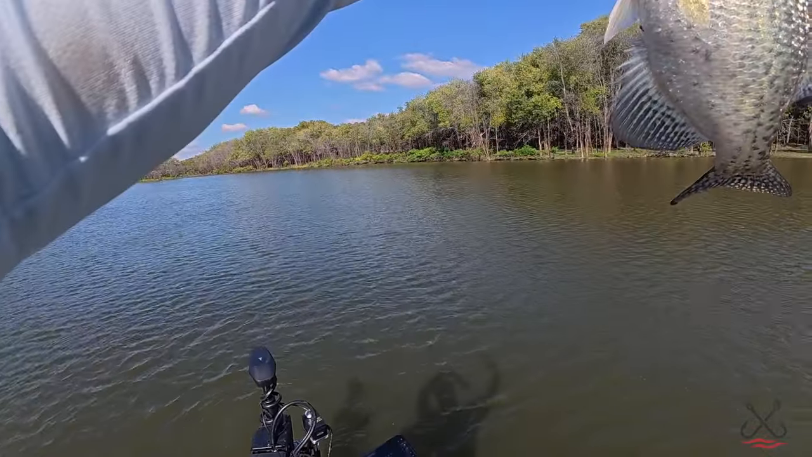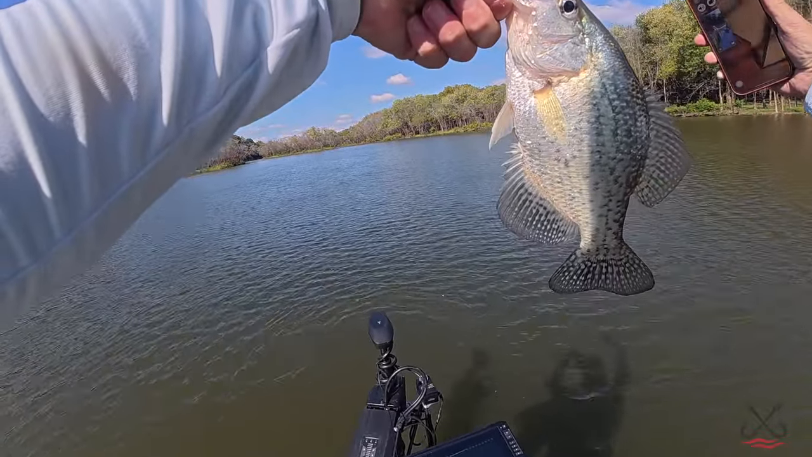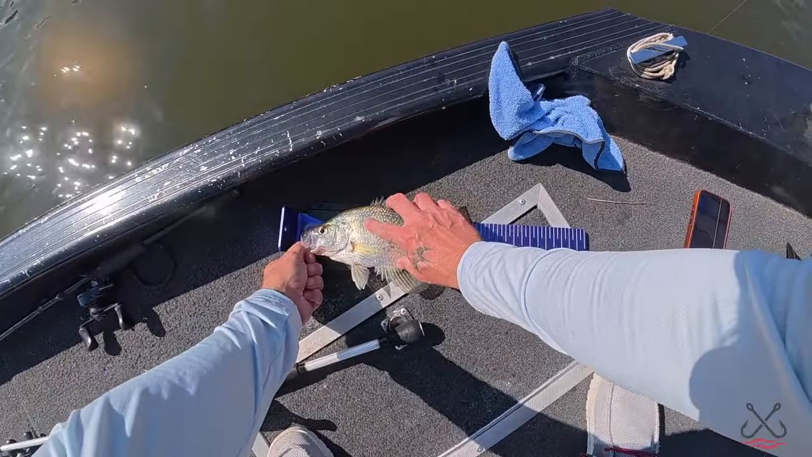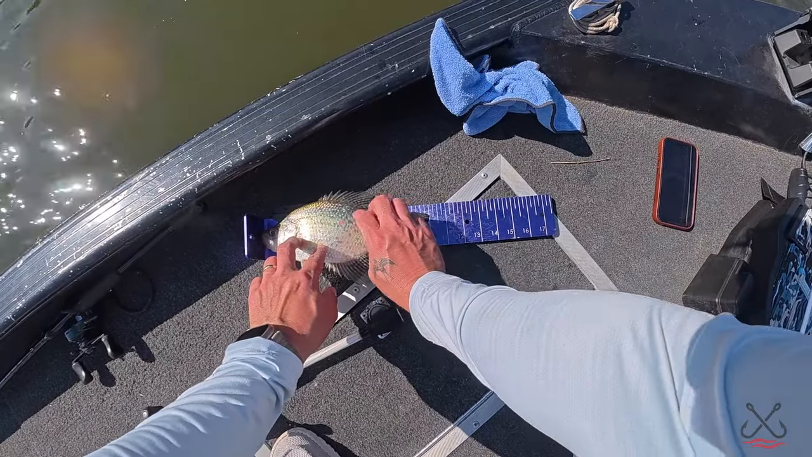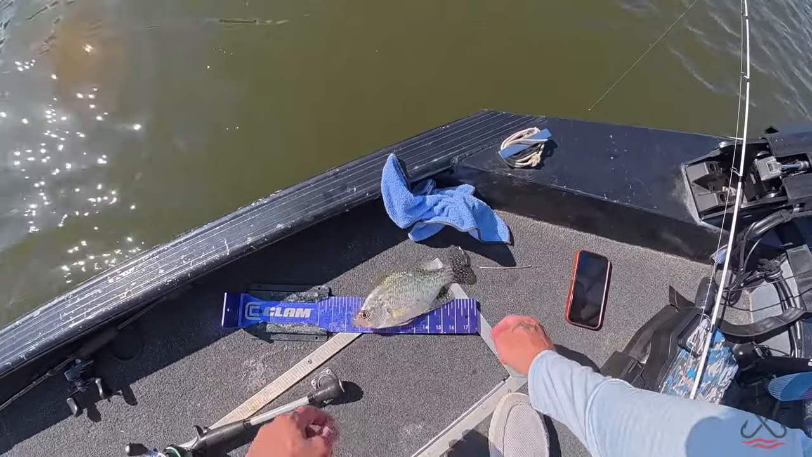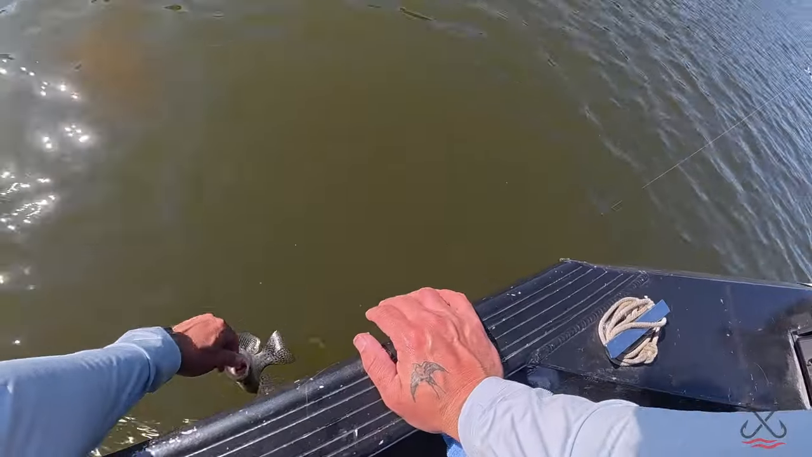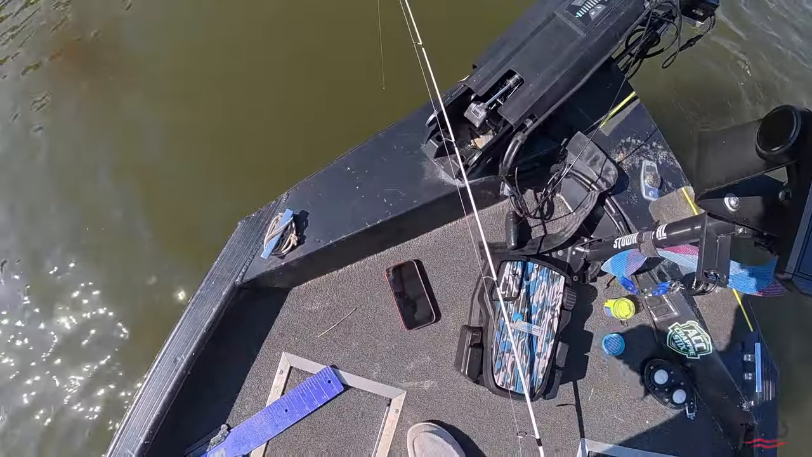Check it out, Deke. What's that? I'm gonna say 9.5 inches. Okay, let's put them to the ruler. You're guessing 9.5. Yeah, what's yours? What's your guess? He's close, Deke. He's 10. He's legal. Oh, he's legal. Are you keeping any? No, I'm not keeping any today. I was gonna see just how I could do with them. We've got enough in the freezer. Let's let them go.